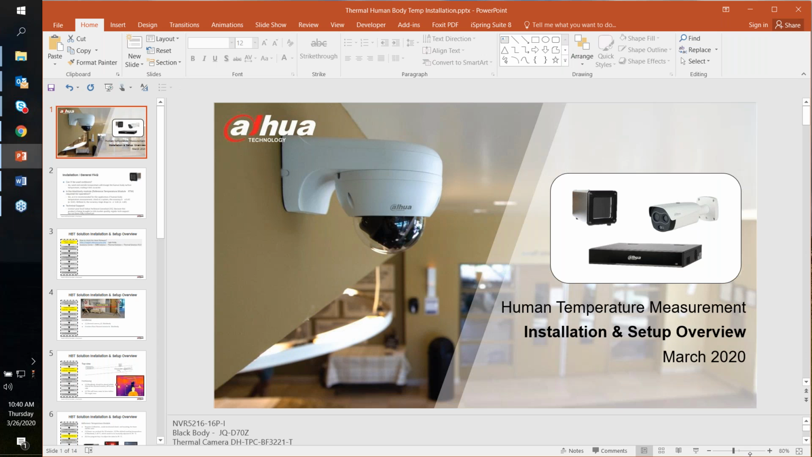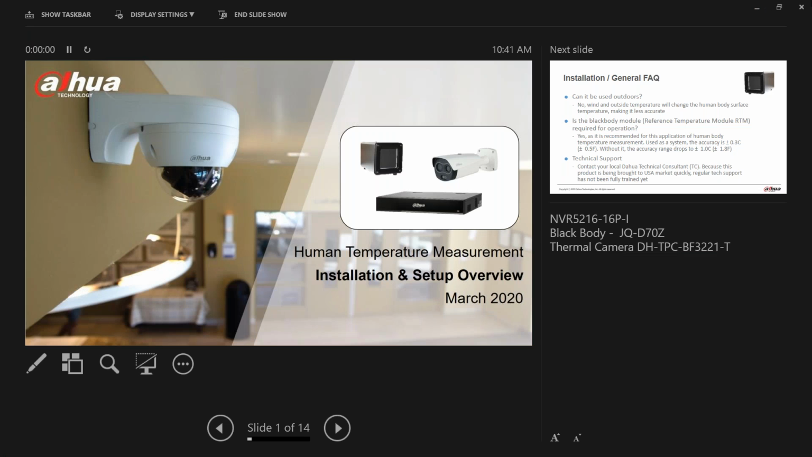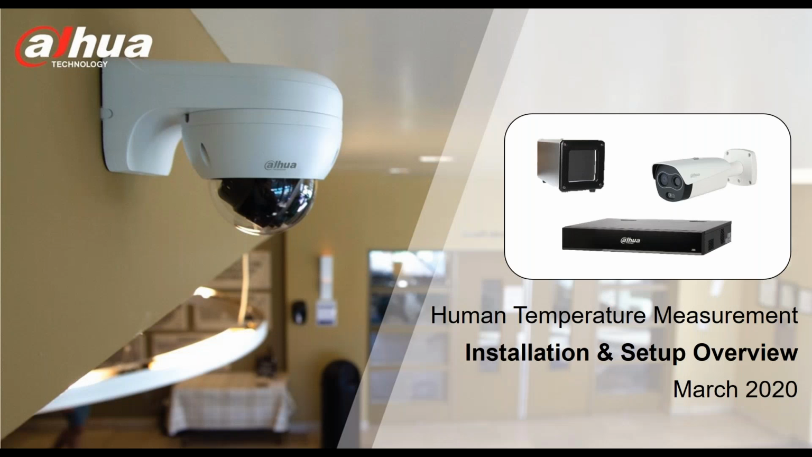Okay, great. Yeah, you just need to switch it. Hopefully it'll be a full screen now. No, it's not. Okay, hopefully that should be correct. Yep, very good, thank you.